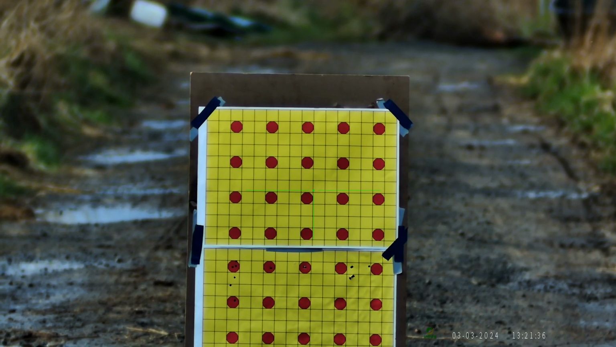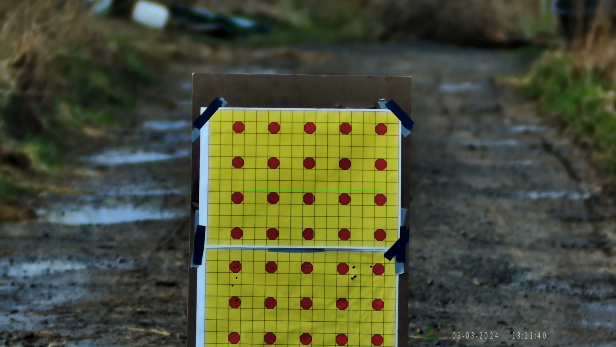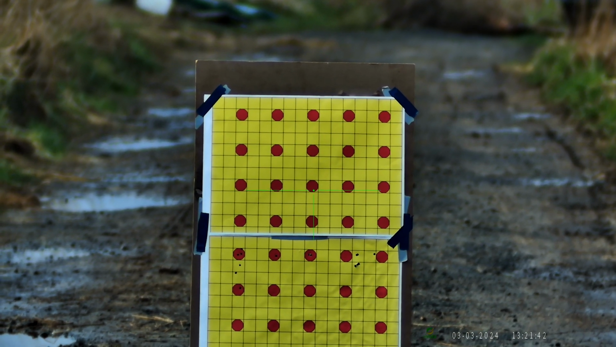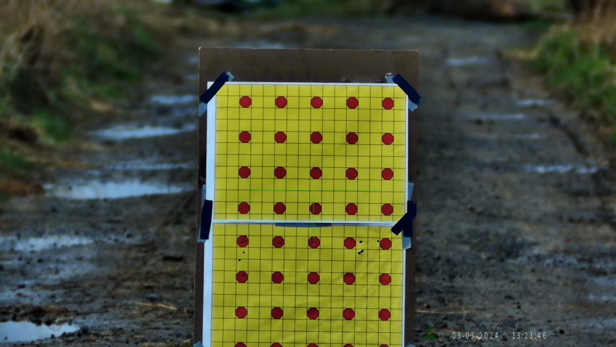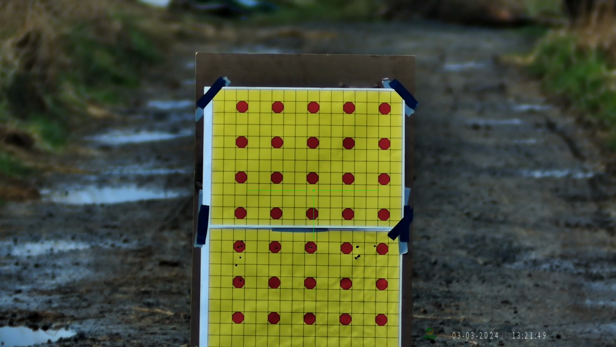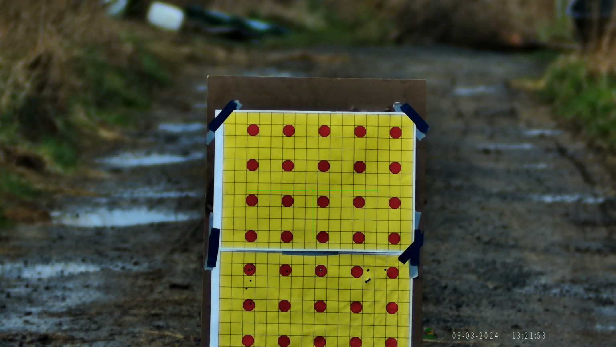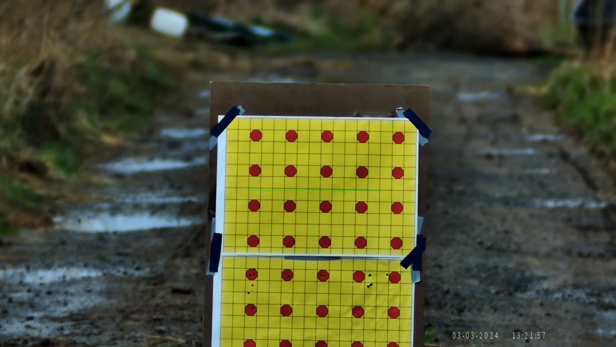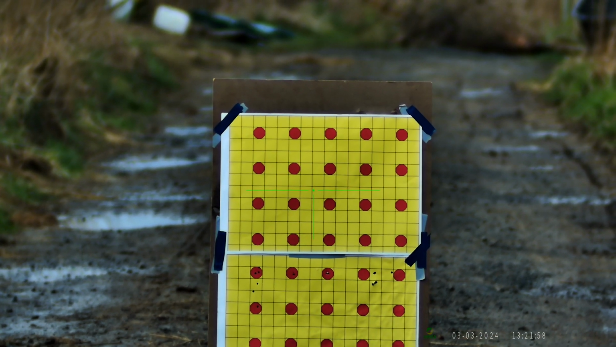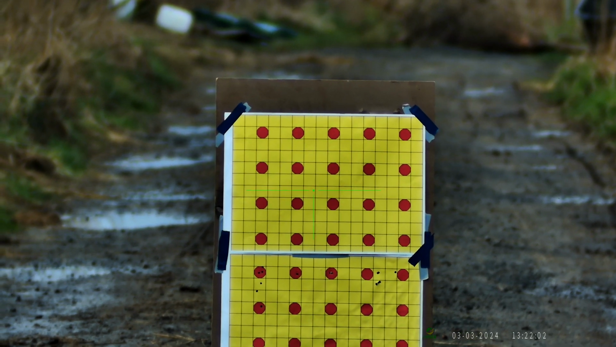Right, so I'm here with Steve. We've put all the ballistics in, and it won't let me go into the menu while I'm filming. So I'm pressing the button now, but it just won't let me do it. So we've put everything in that we need, including the altitude and the barometric pressure, which I've managed to get from my watch.